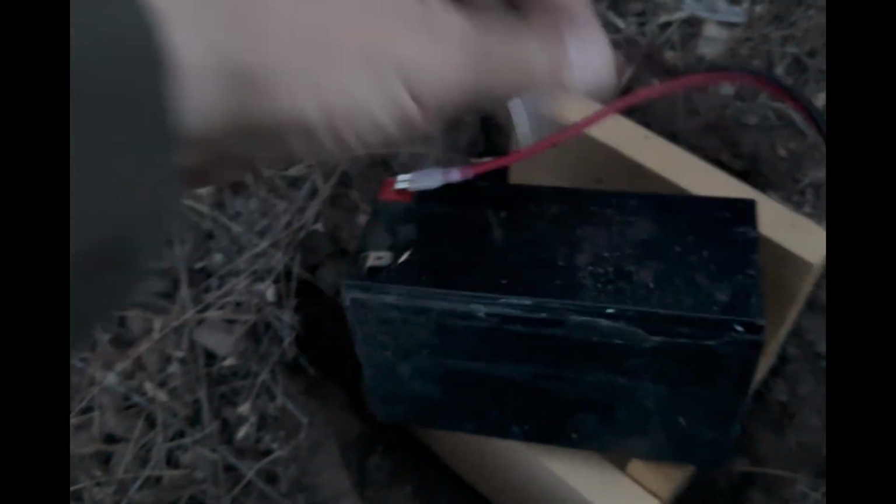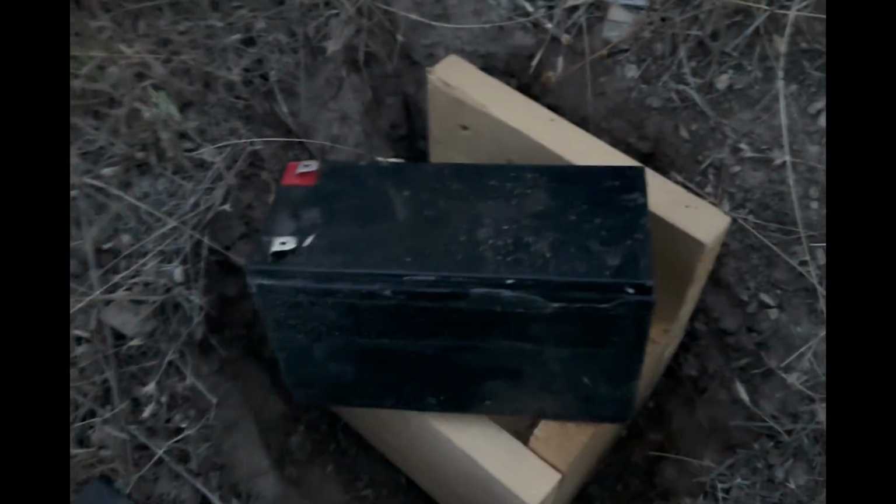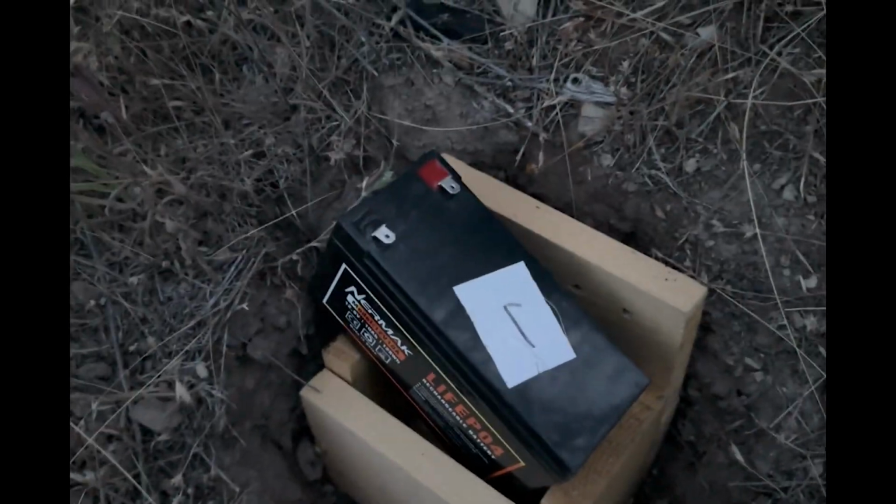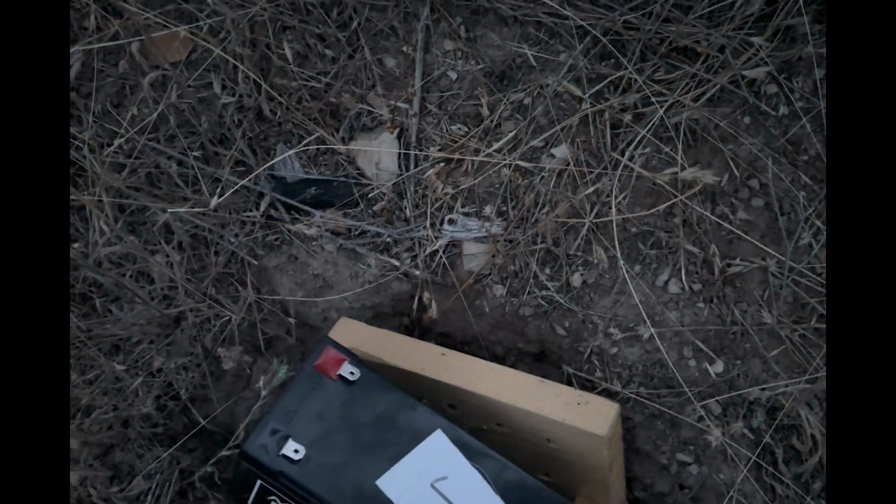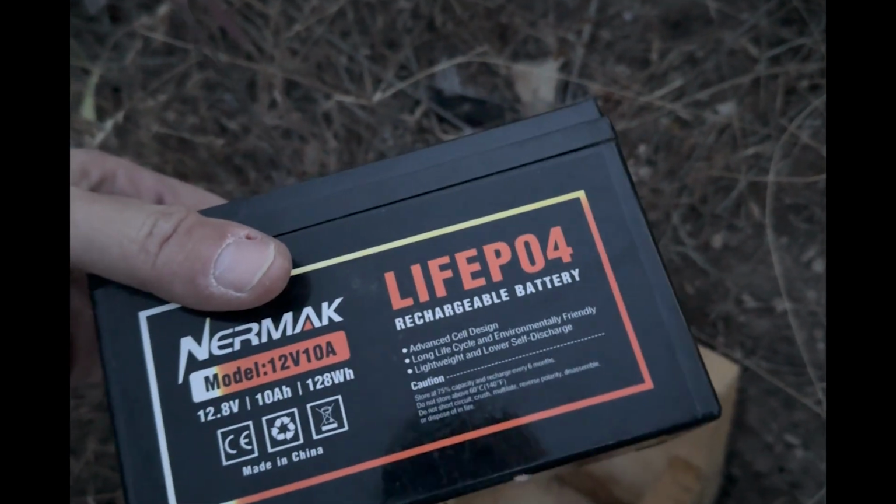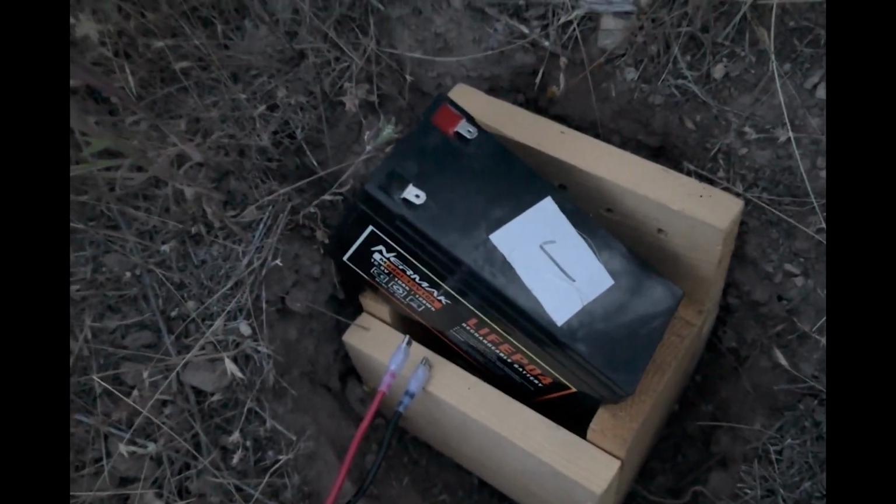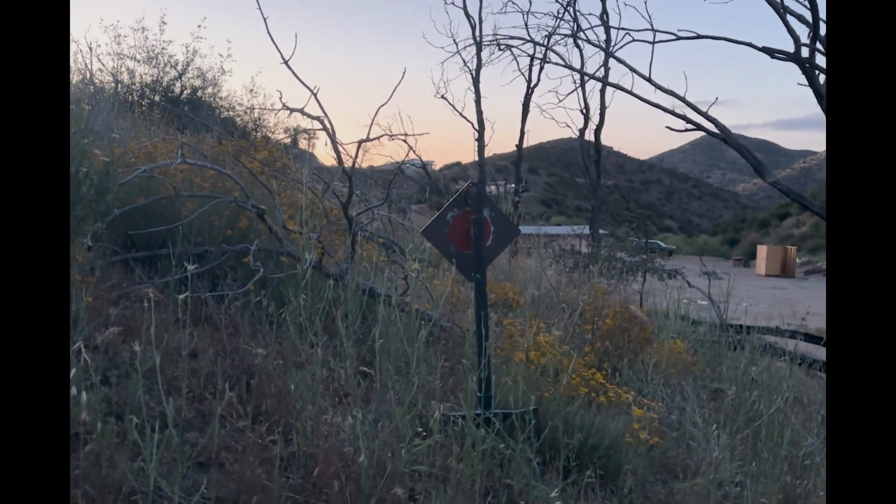So it uses, I believe, F1 terminals. Lithium ion, pretty simple, but we attach these, and this 15, what is this, a 10? Yeah, this might be a 10 amp-hour. It'll still last 3 or 4 hours depending on how cold it is. But what ends up happening is within about 30 minutes, that target's going to be really obvious on thermal.